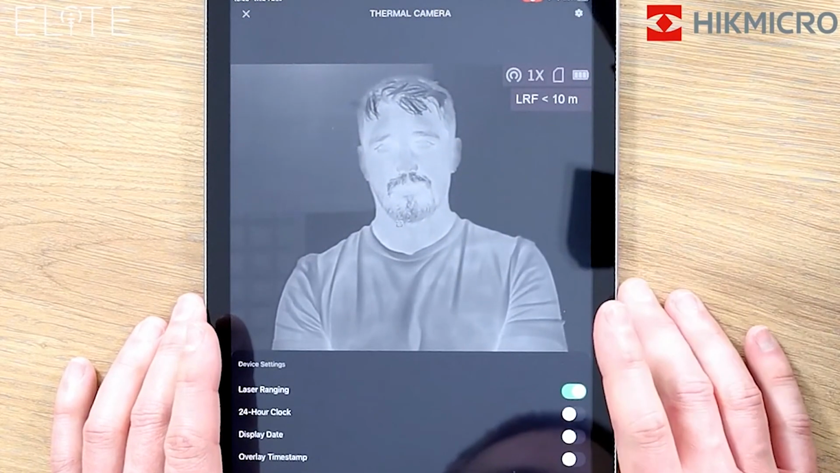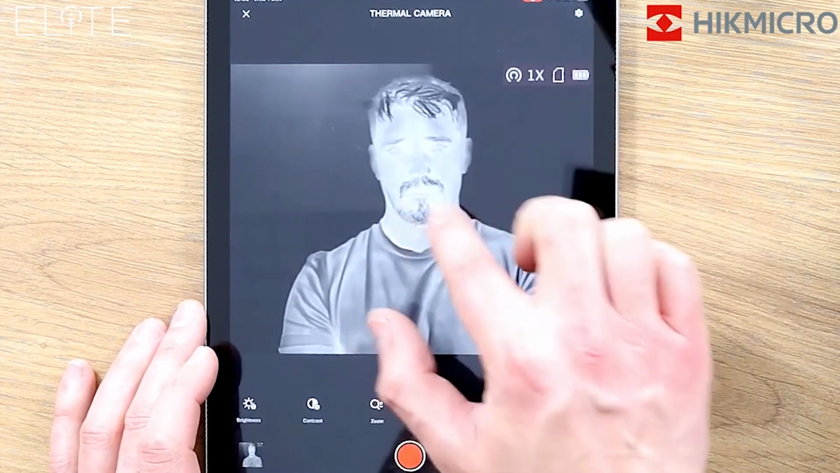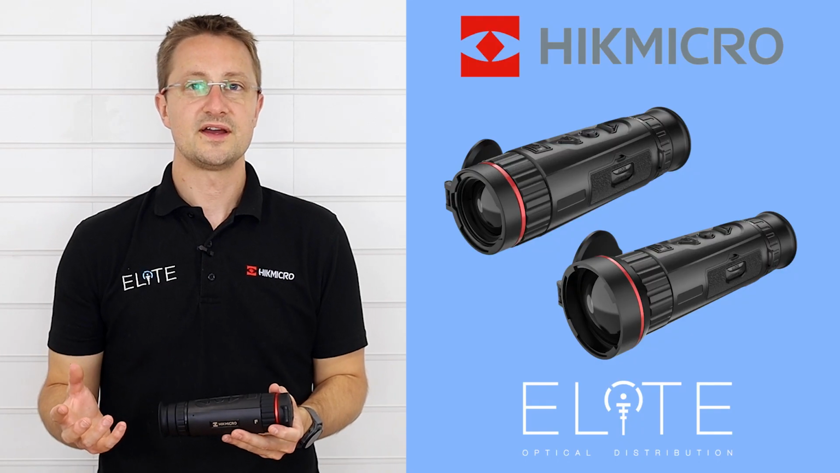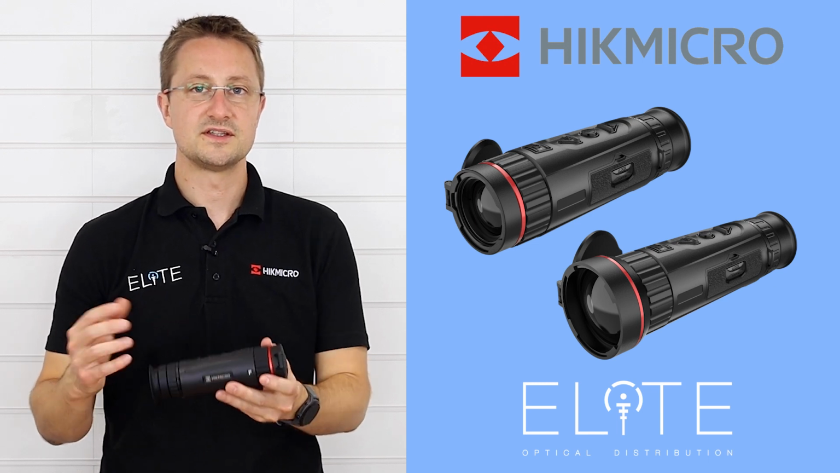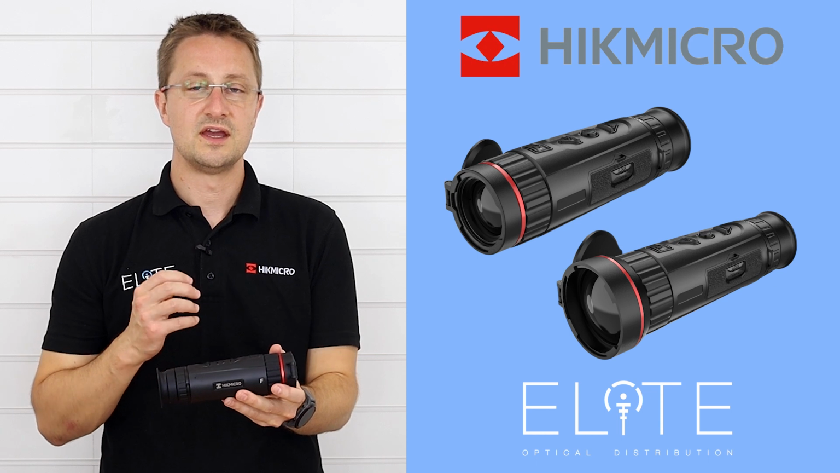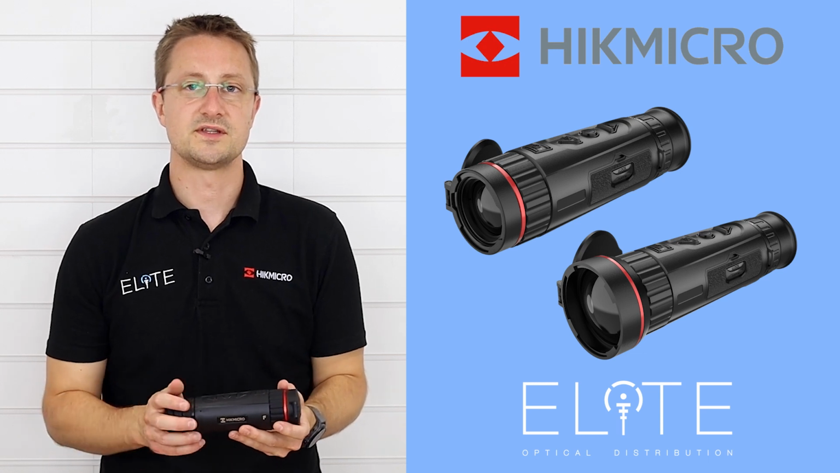The HIKMICRO site app is also compatible with other products in the HIKMICRO range. So people may use that to control their trail cameras or a night vision product or another thermal camera. It can also be used to update your firmware, and it's the mission control for all of your media. So you can use that to log into the camera. If you've recorded a video onto the device, it will allow you to access that and copy it to your phone. You can then use that to transmit text or email straight to a colleague or to another interested party.